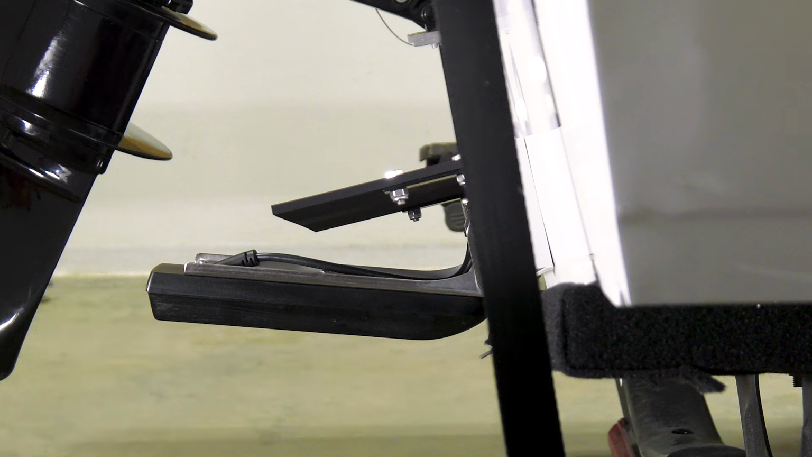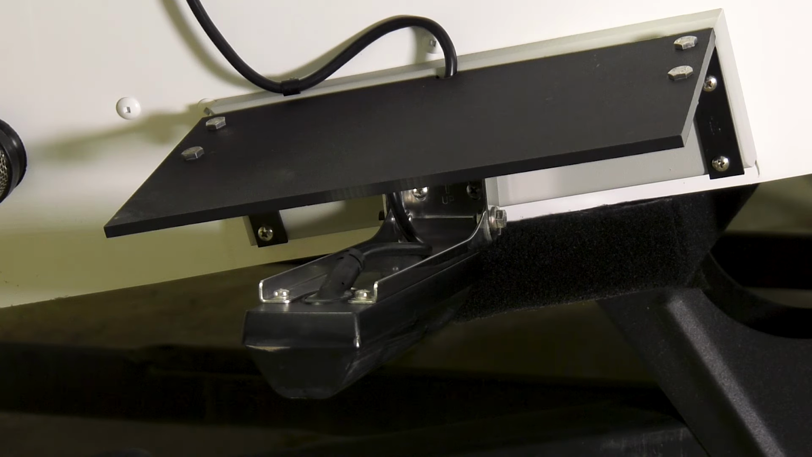Drop that transducer down, get it below the hull, but then use a tail tamer to knock down the spray and the turbulence. Some of the best high speed readings I've ever been able to get on an aluminum boat with these big 2-in-1 transducers came from using a tail tamer and dropping that transducer down. That's one thing we're seeing: as transducers get bigger, it's harder to get good readings, especially at higher speeds. Use the tail tamers.